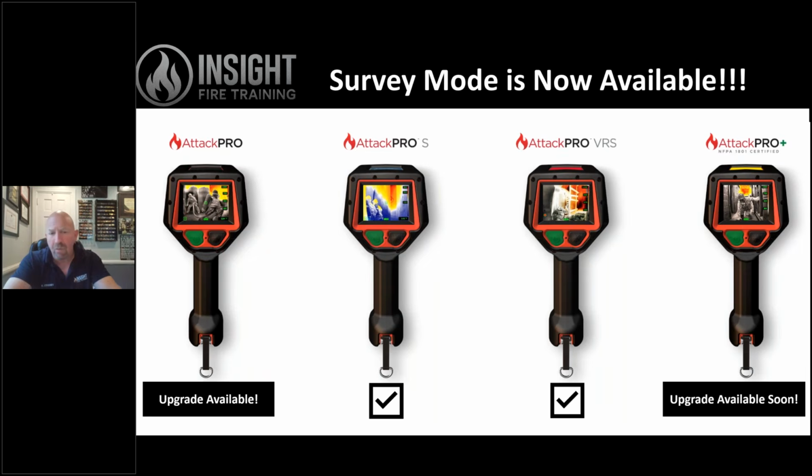So survey mode was originally available in the Fire Pro 300 and the Attack Pro VRS. Recently, Seek released the Attack Pro S, which is the Attack Pro model with just survey mode added to it. If you currently have an Attack Pro camera, the basic beginning camera when they first released it, there is an upgrade available. You can contact Seek Thermal or your vendor, which is preferred, to purchase the upgrade, and they can walk you through the process of the download, which is just a firmware update, and then you can operate with survey mode in that camera.